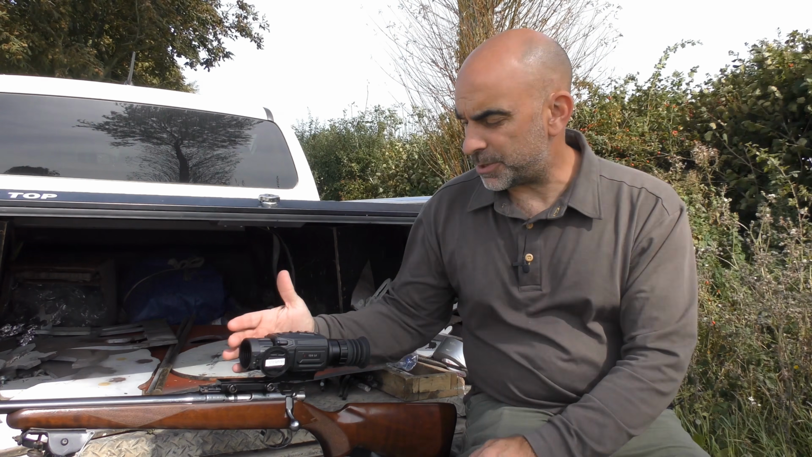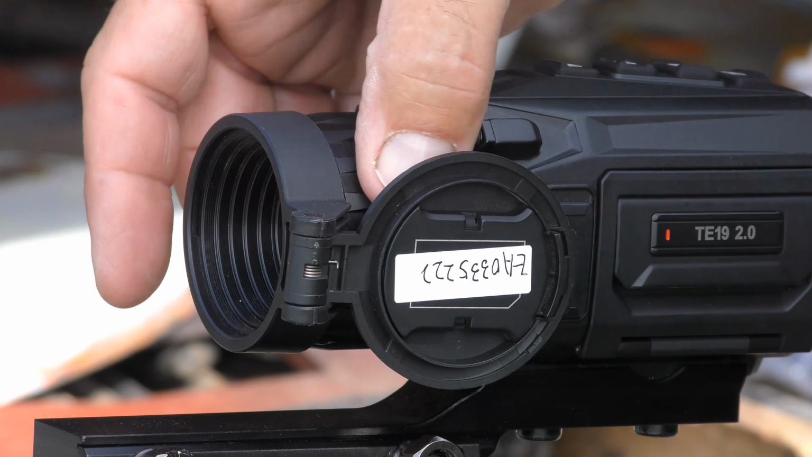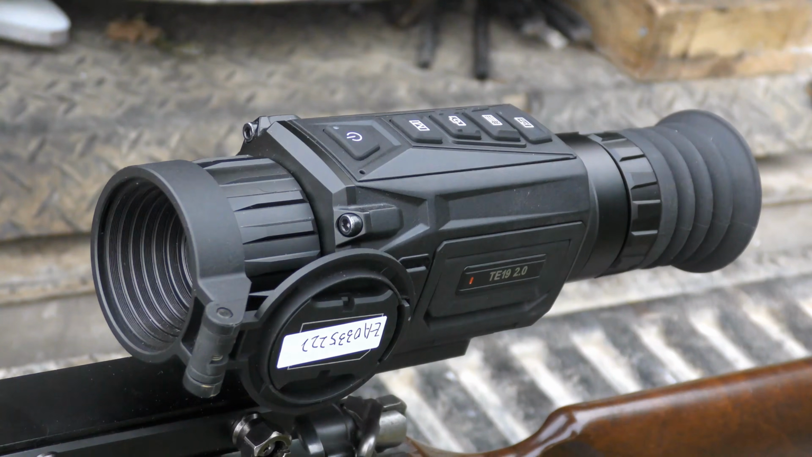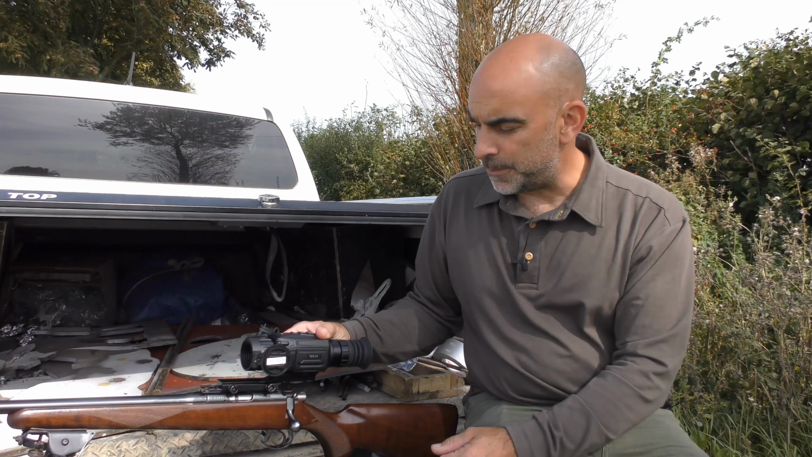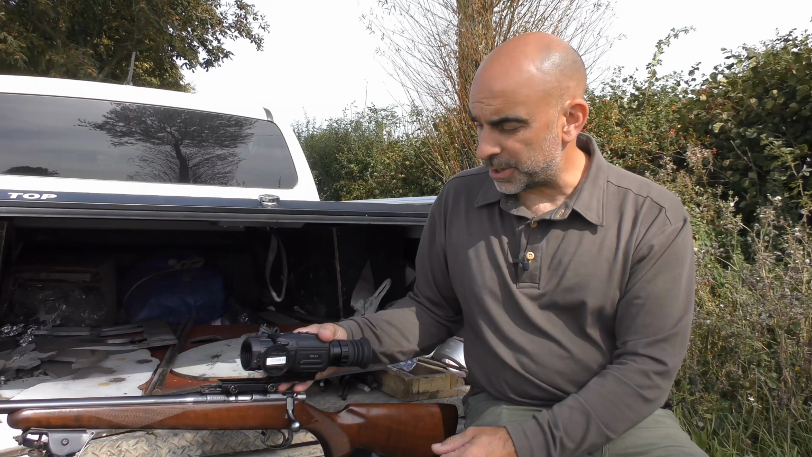As you can see, the scope's nice and compact, got a built-in lens cap on the front there, and front focus, rubber eye cup, and then your eye focus there. Very easy to use, very intuitive menu system, easy to navigate through, simple button function on the top there. Everything's just very positive and very straightforward, a little scope to use.